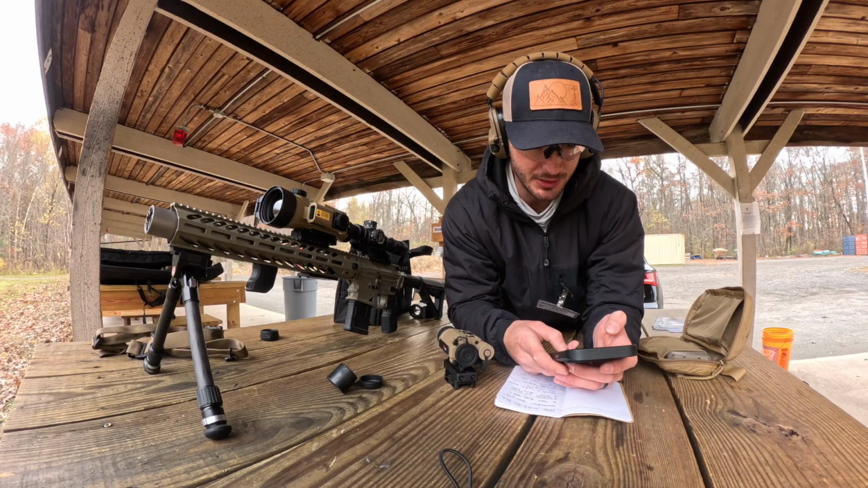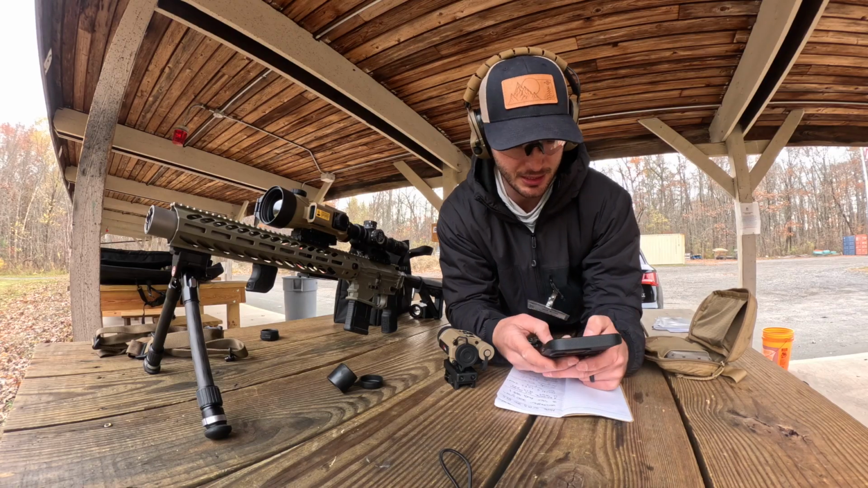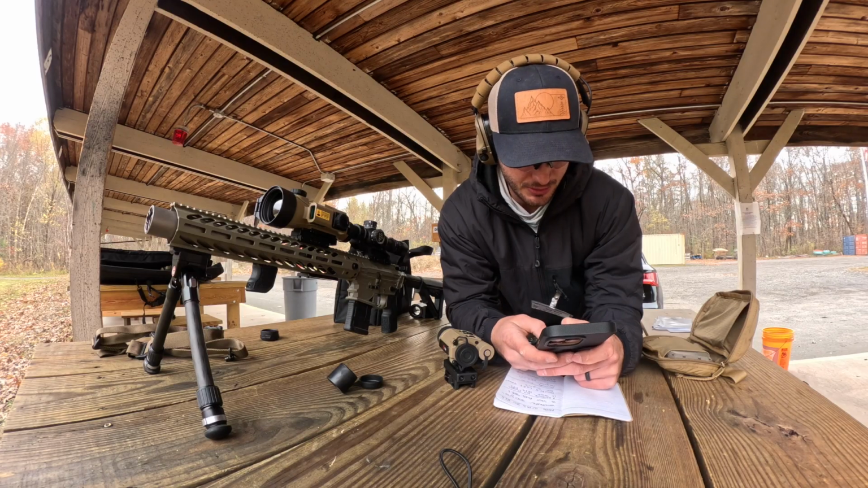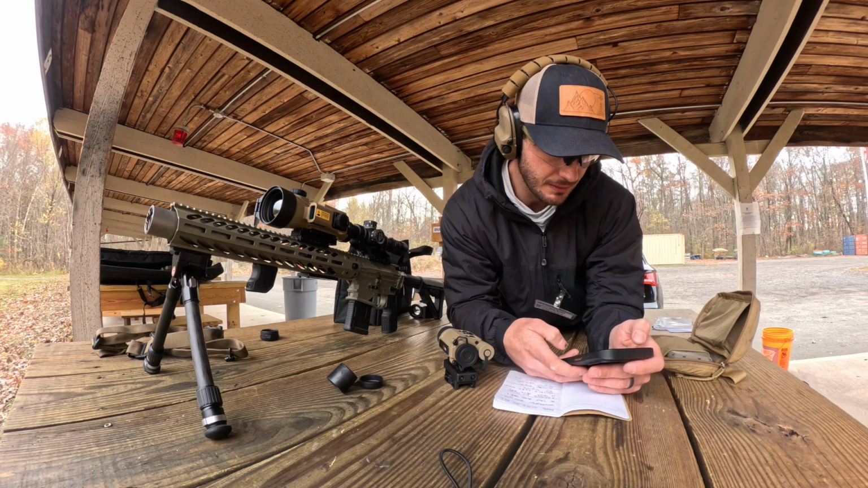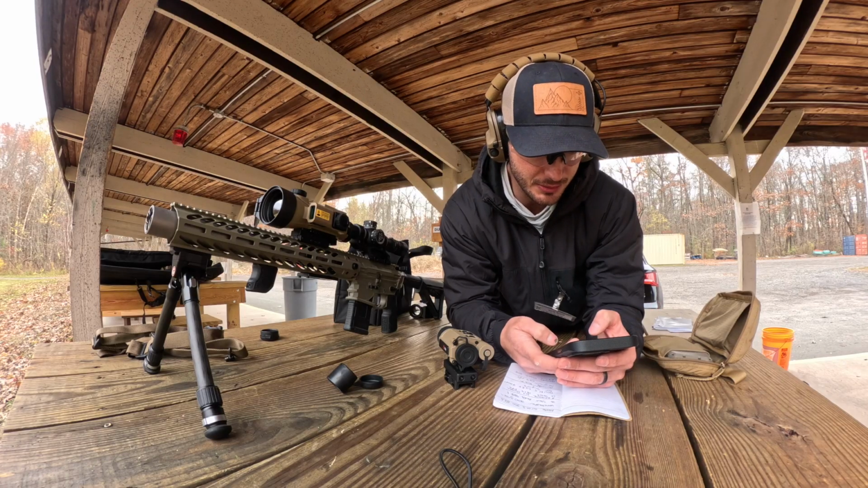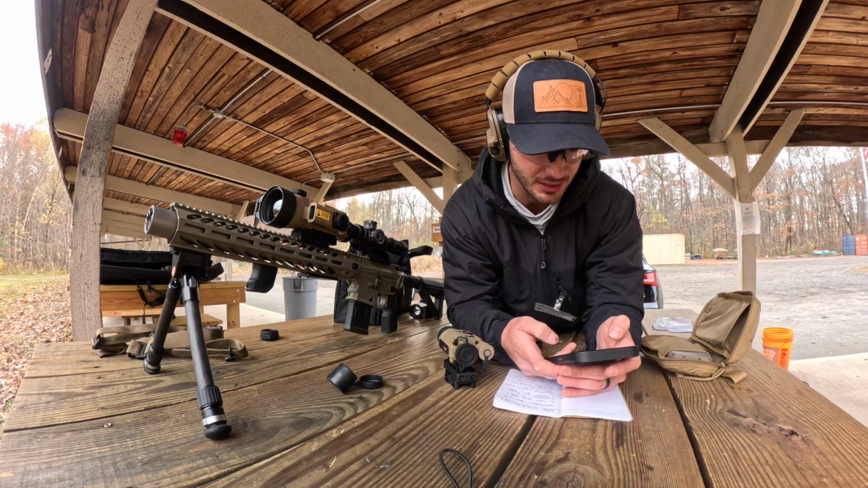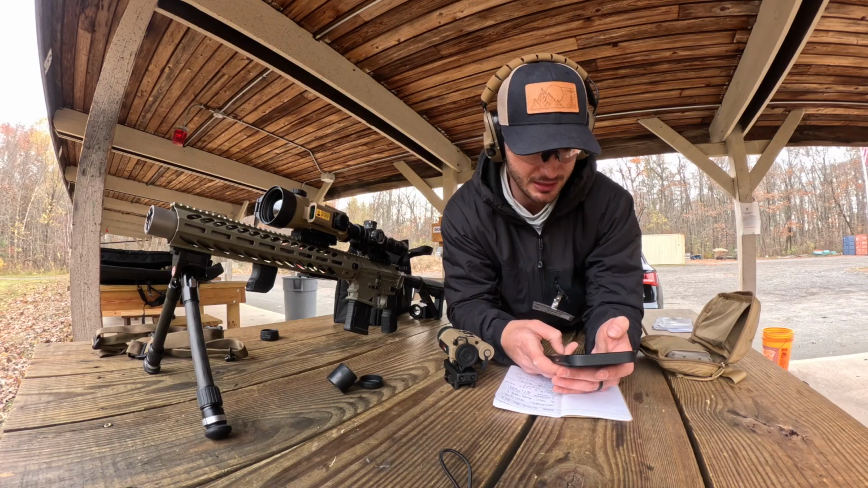Don't know what the ballistic coefficient is, so let's check. Winchester 200 grain ballistic coefficient. I'm connected to that, so it's not gonna work. Alright, so we'll just stick with 0.3 and G7 for now, just to get an idea.